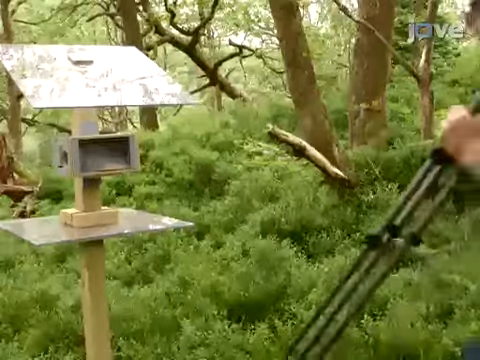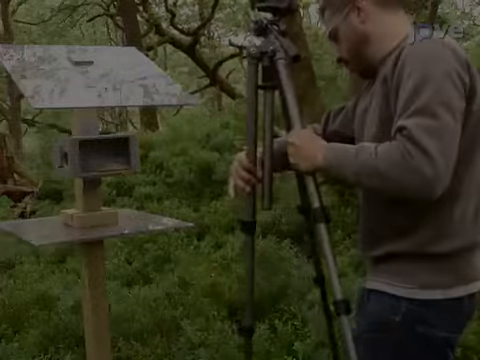During this period, position a dummy tripod in front of the feeder to allow the birds to